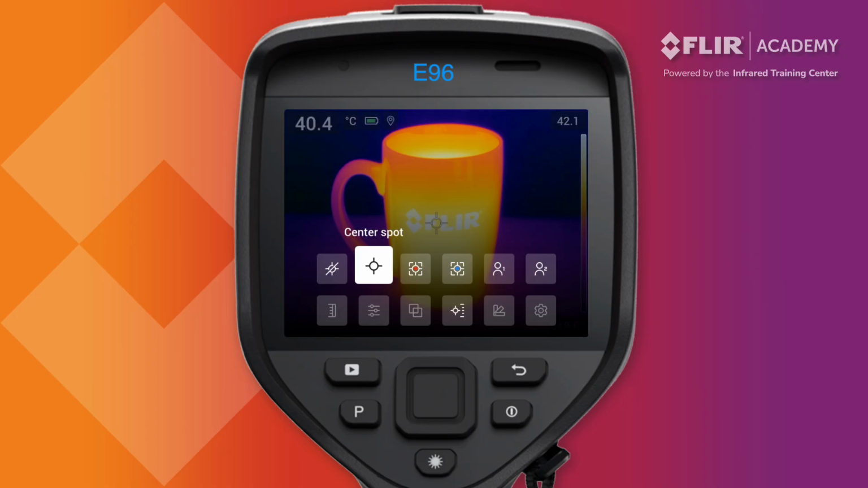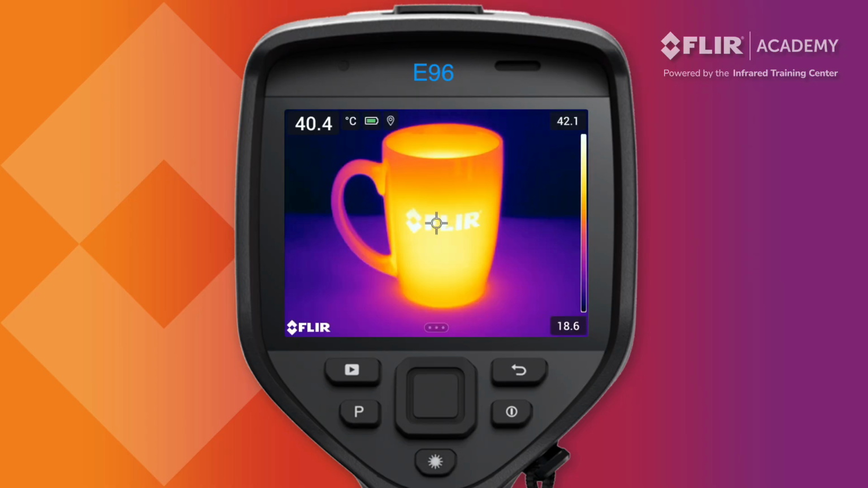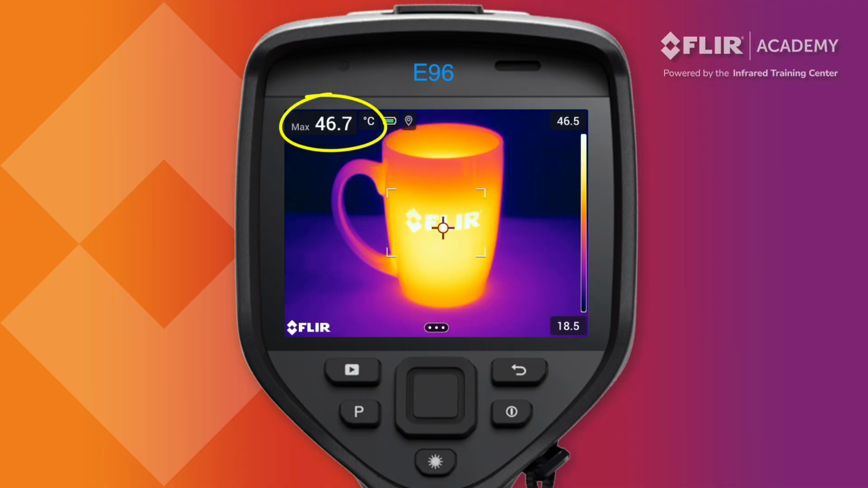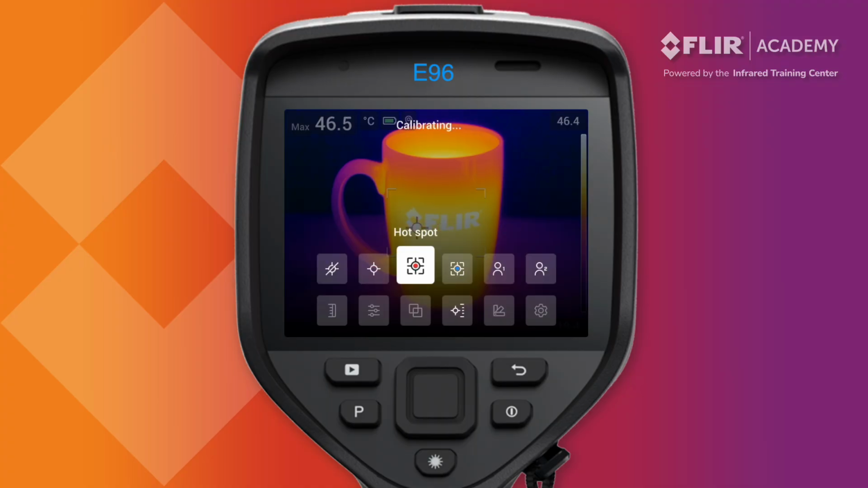The Center Spot tool provides a single point temperature measurement. Select this to turn it on. Operators can then move it around the screen by dragging it with their finger. The Hotspot option turns on an area box and displays the maximum temperature inside the defined space. The Cold Spot does the same, but instead uses a minimum temperature value.